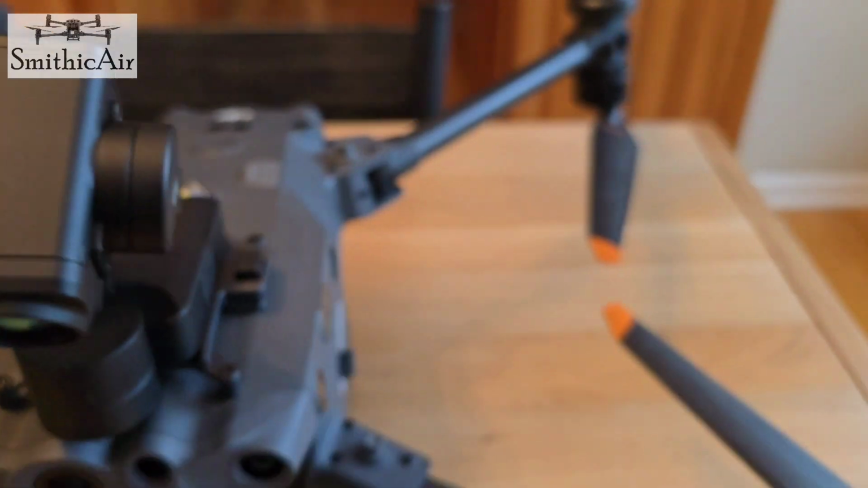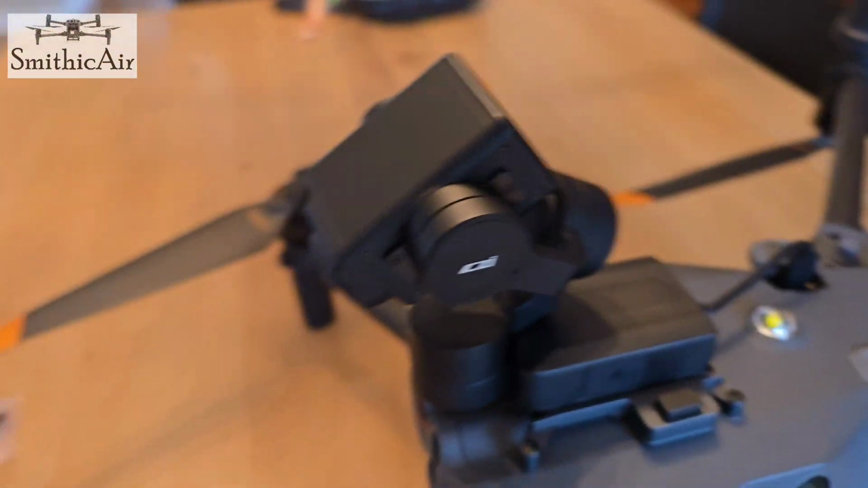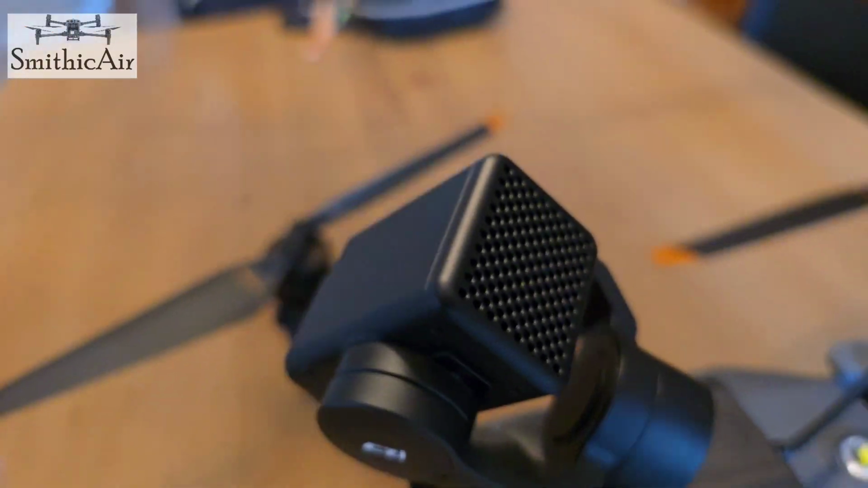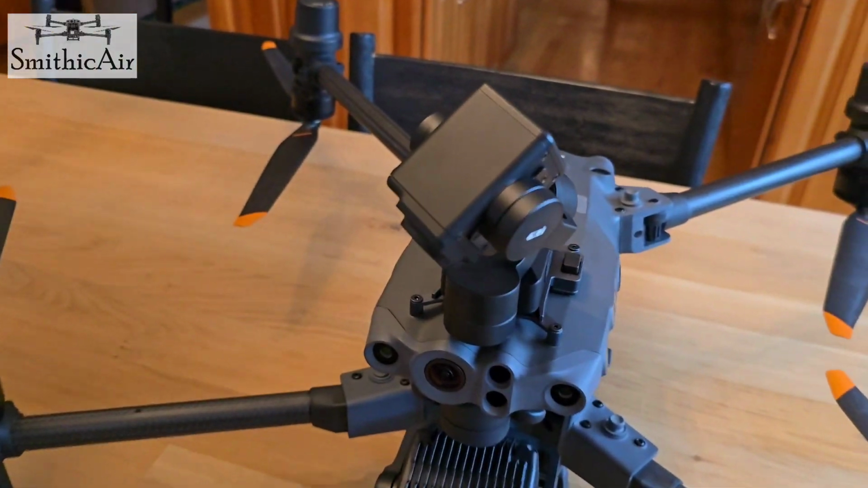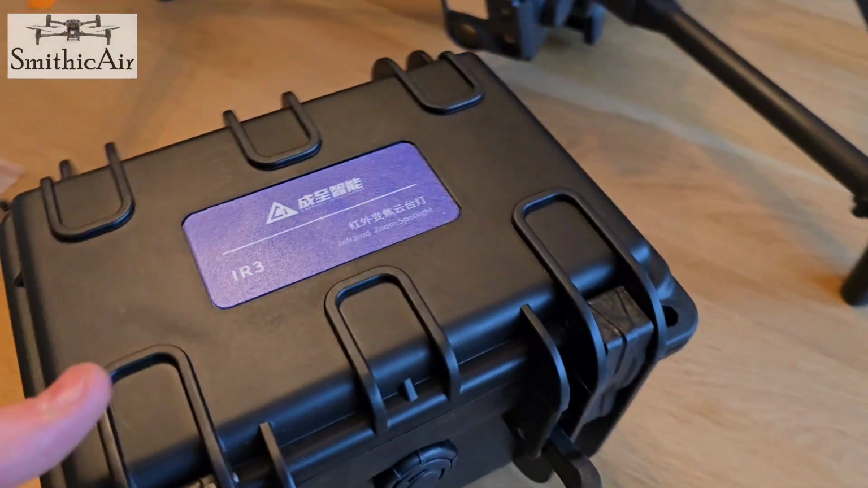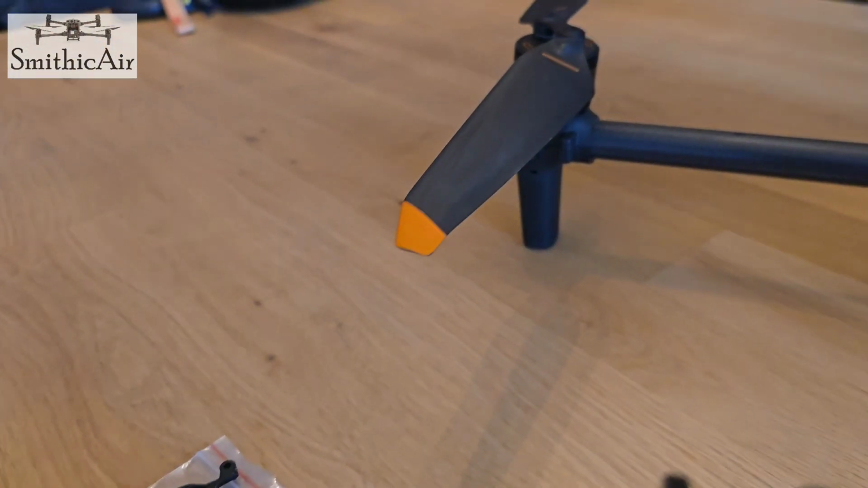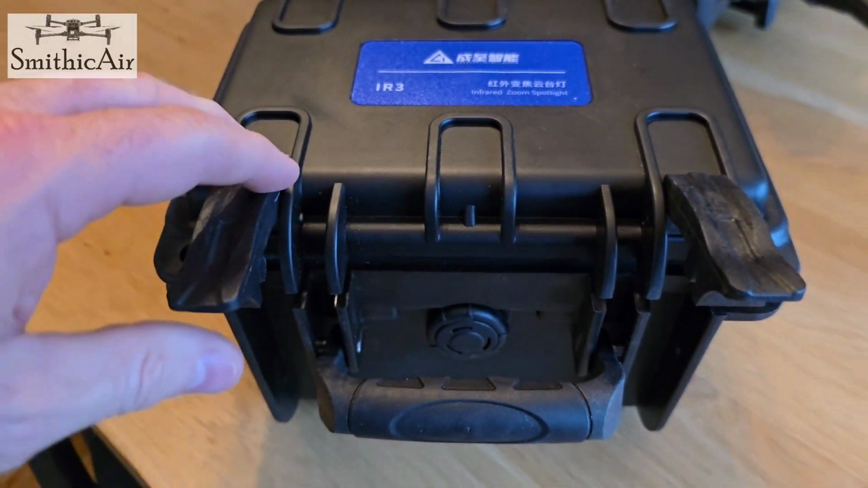Again, you should not be using this in any conditions where it can get wet. The heat dissipation is not built for any sort of weather like that. So the case that comes looks like this, a nice firm case, a lot taller than my spotlight case.